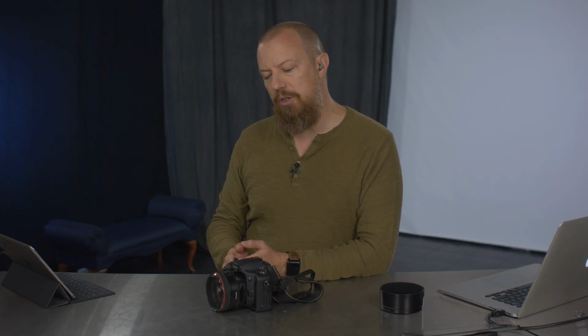Essentially what they do, you send this off to a service. There's many of them out there. I'm going to show you the website of one that I haven't used, but I know other people who have and it seems to be very popular. Essentially what they do is they remove one of the filters that's over the sensor already and replace it with one of their own. And that's pretty much it, except it obviously happens in a clean room. You can't have any dust and all that good stuff.